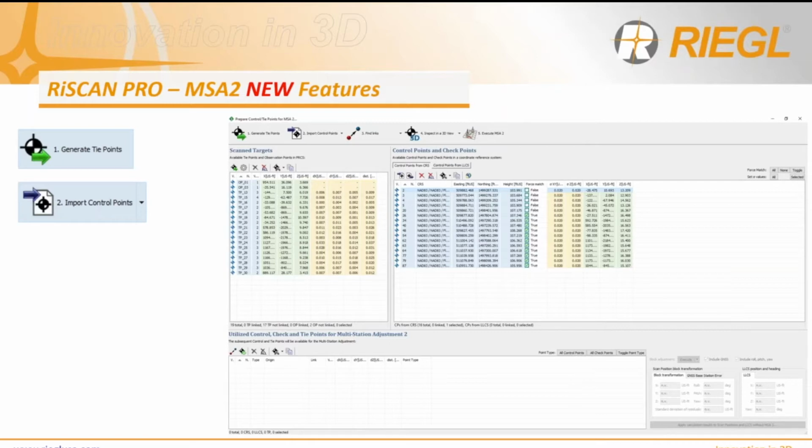The next part is to input your survey control points, and this is the new part, so I'm going to take a minute to explain what's going on here. You can see there are two new columns available to make use of control points and also checkpoints. On the left column, you can see some points are checked and some are not.